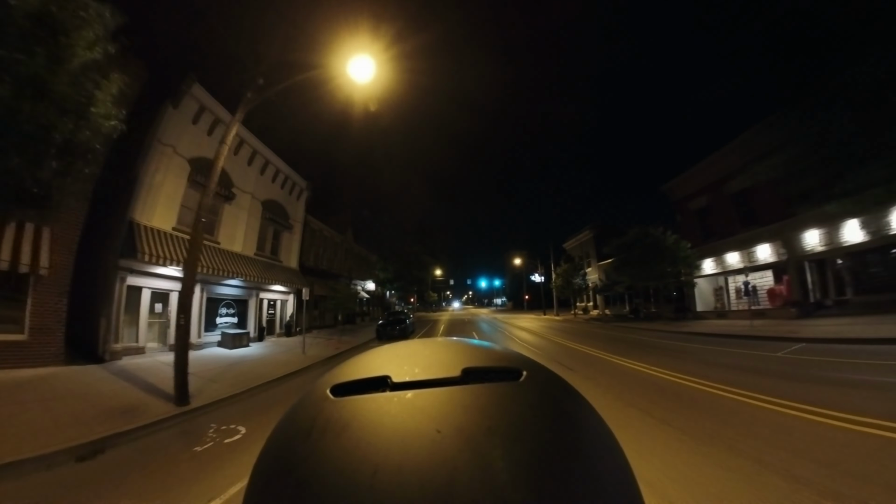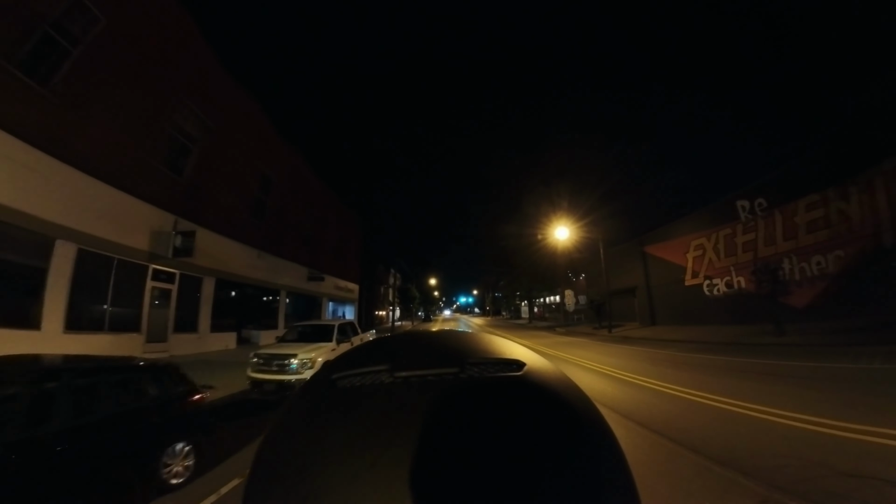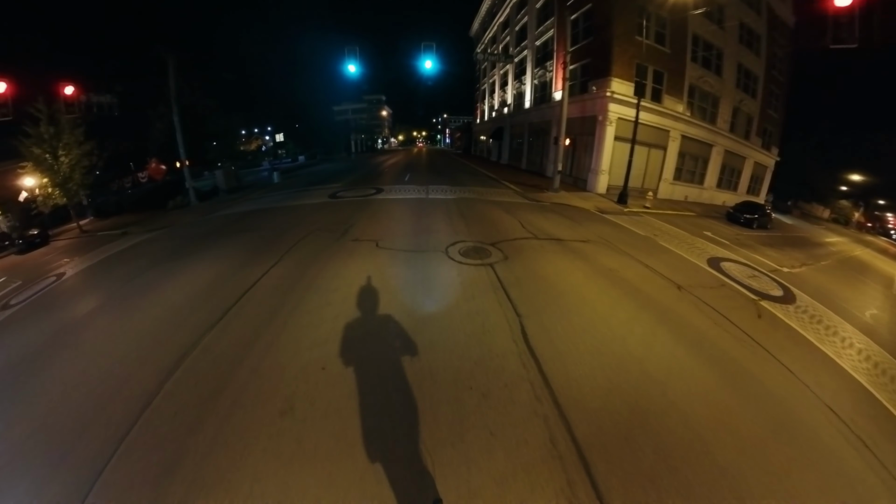Yeah, so this has been riding through downtown New Albany, Indiana at nighttime on a Segway Ninebot Max G2 scooter. So taking this out for a night ride.